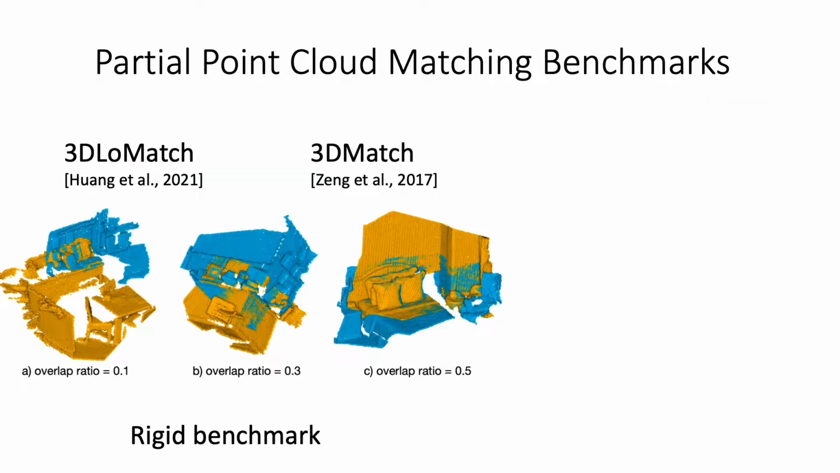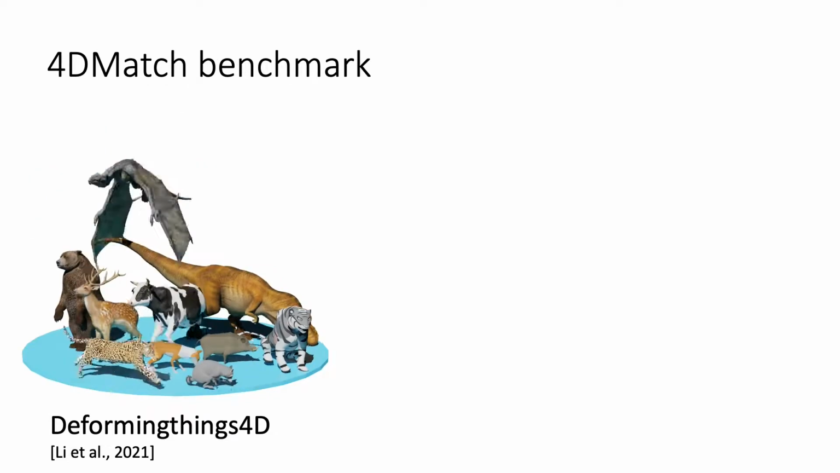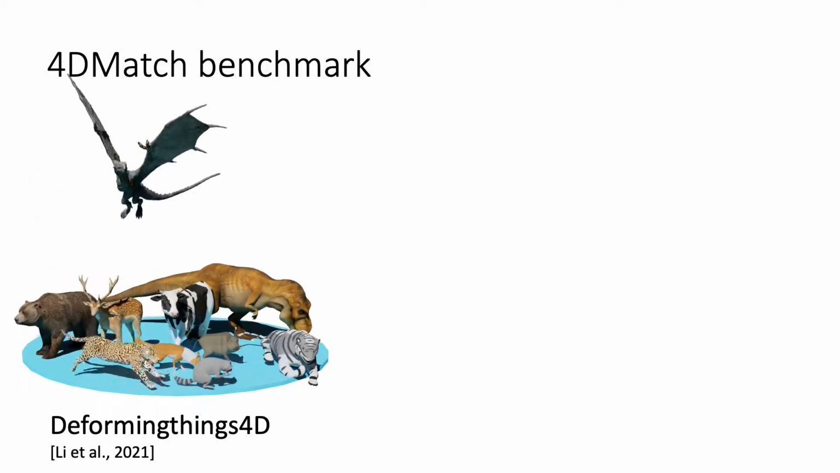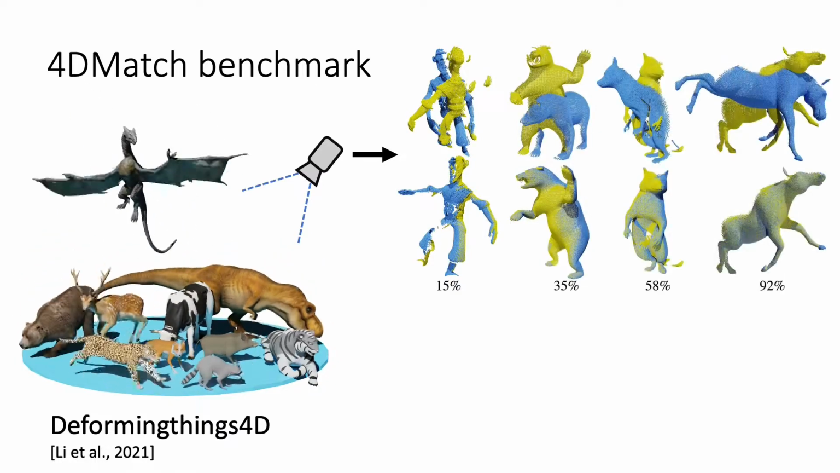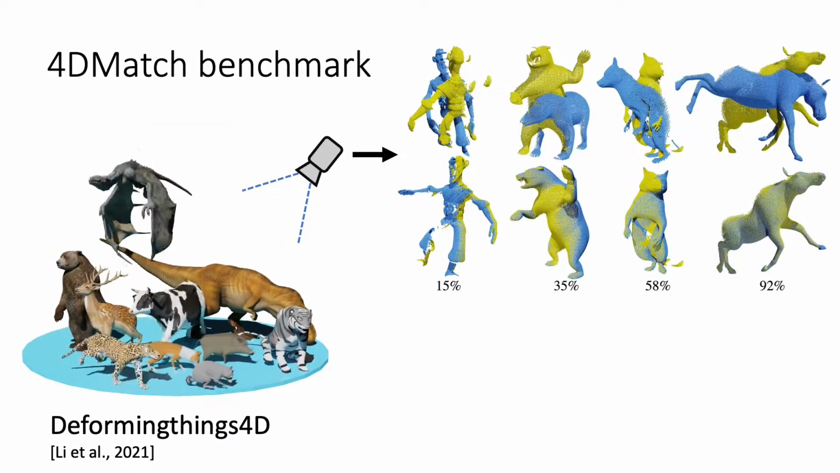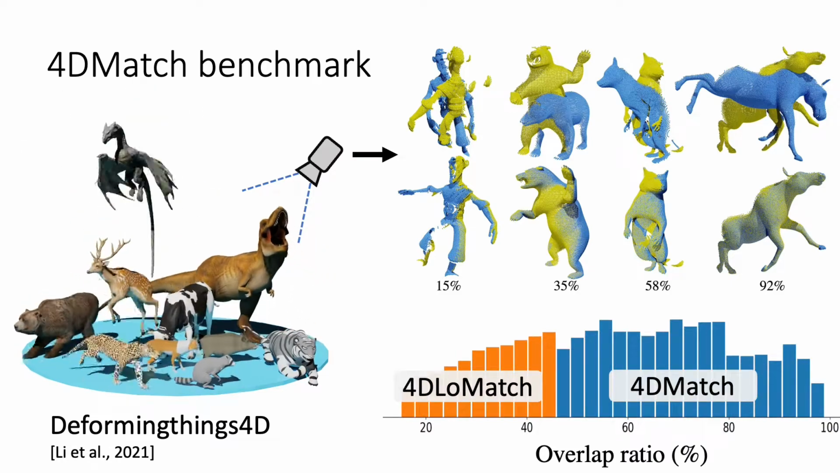We apply Lepard for both rigid and deformable point cloud matching. For rigid benchmarks, we use 3DMatch and 3DLoMatch, which capture indoor scans with different ratios of overlap. However, for deformable cases, such a benchmark does not exist. To this end, we propose 4DMatch. We generate partial point cloud scans by synthesizing depth images from DeformingThings4D. We split the data as 4DMatch or 4DLoMatch based on an overlap threshold of 45%.